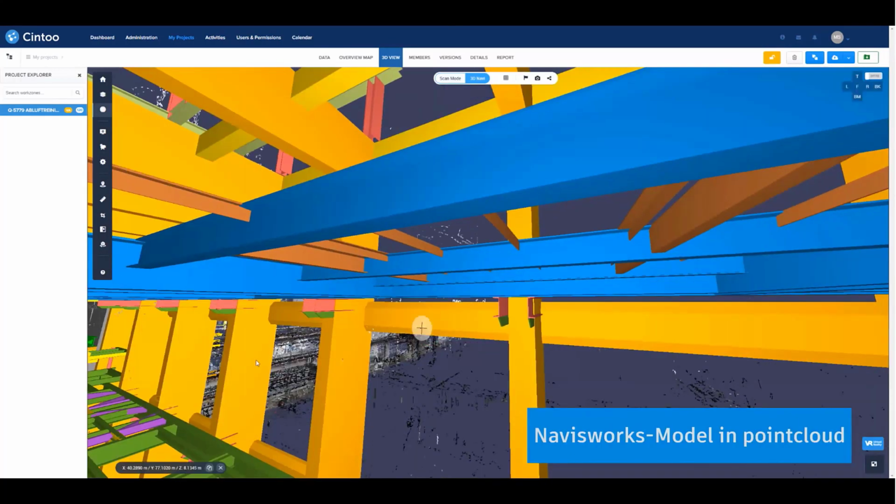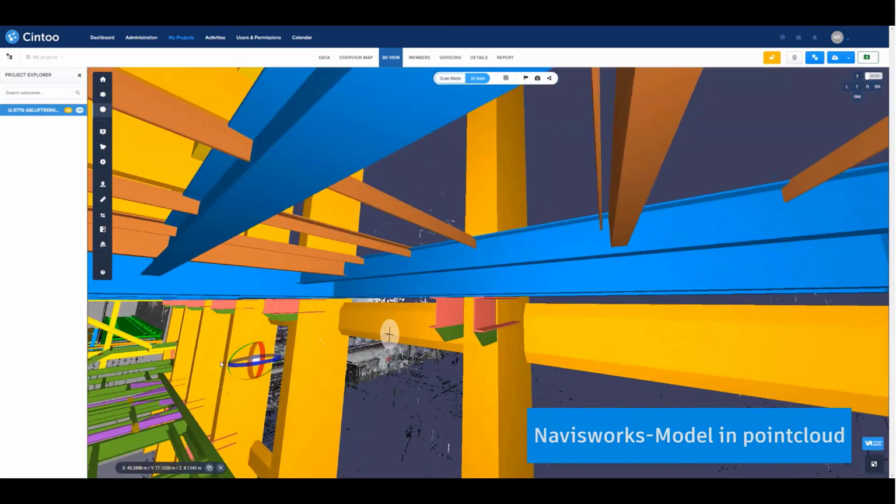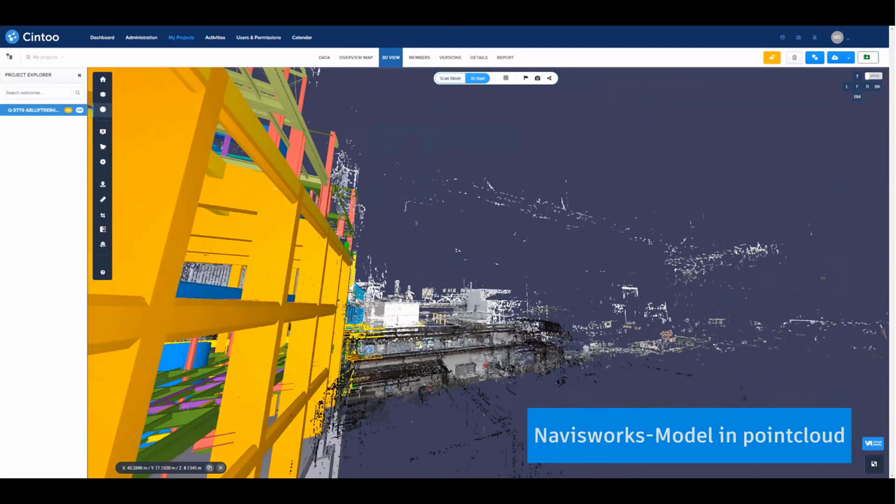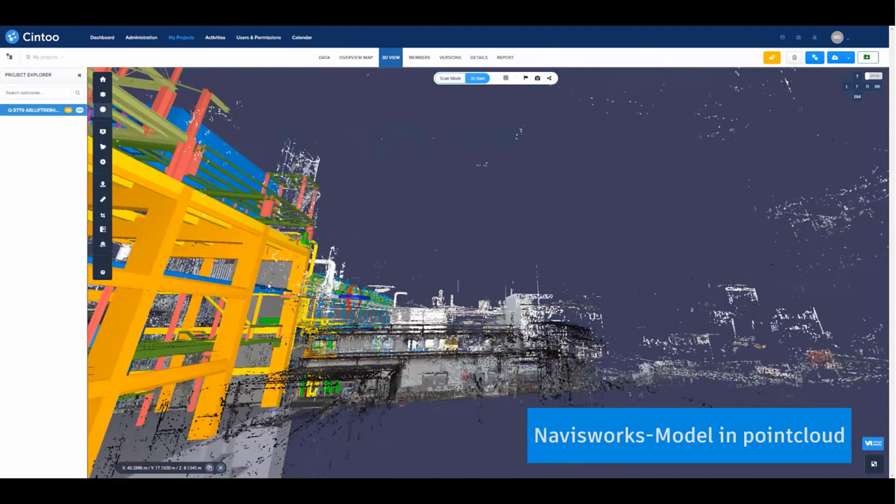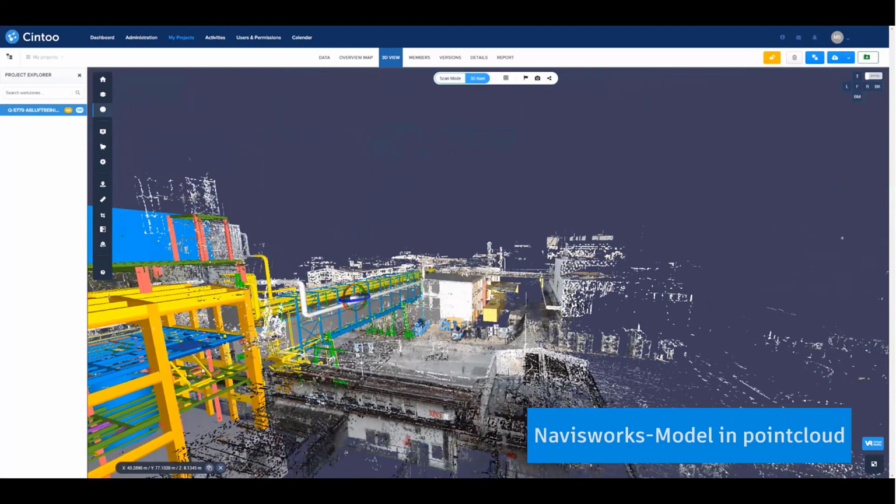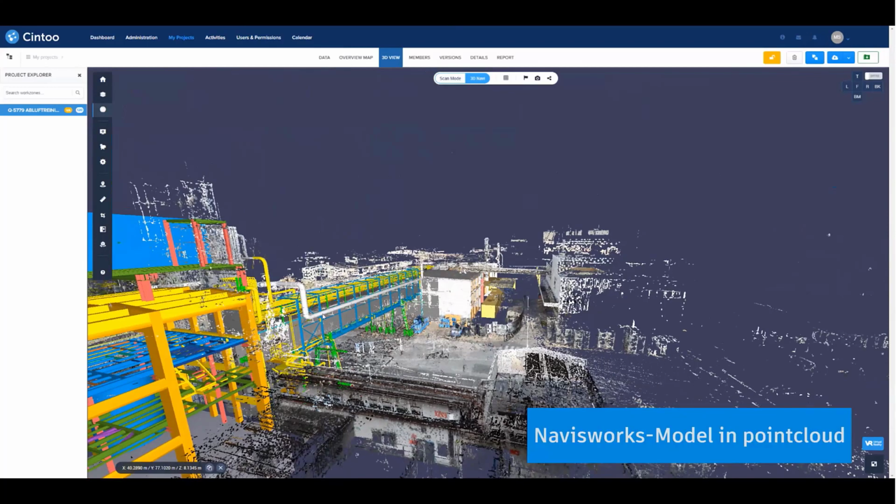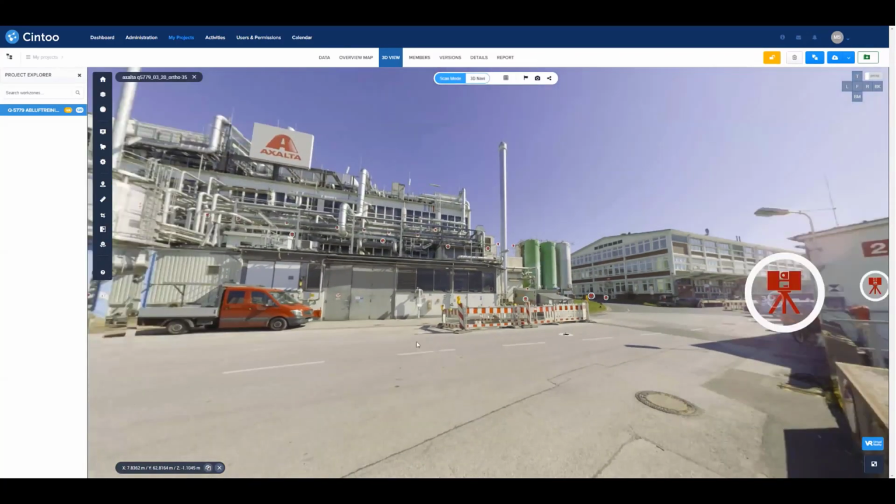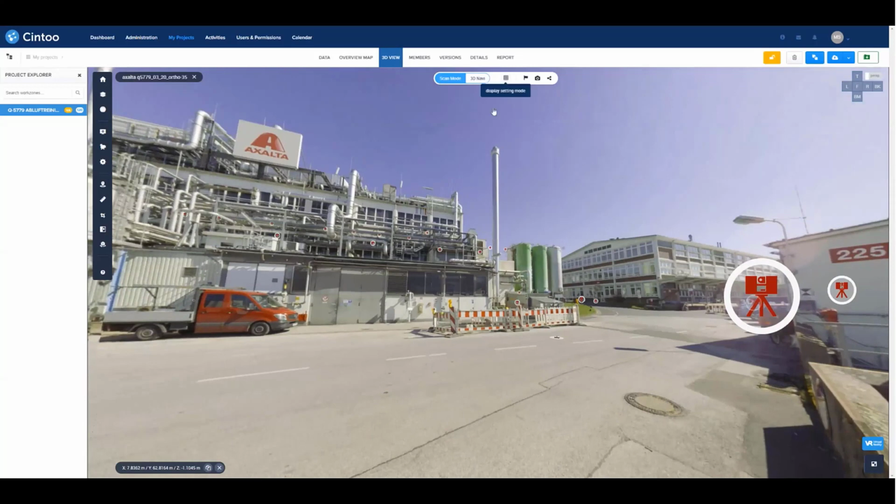Here is a mixture of laser point data together with the Navisworks model. So here you can see that they match together very well. And it's a mixture of existing data and new planning elements.